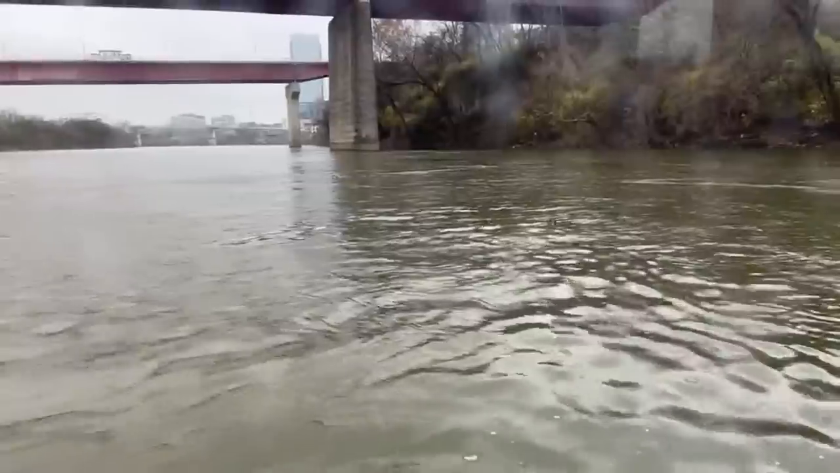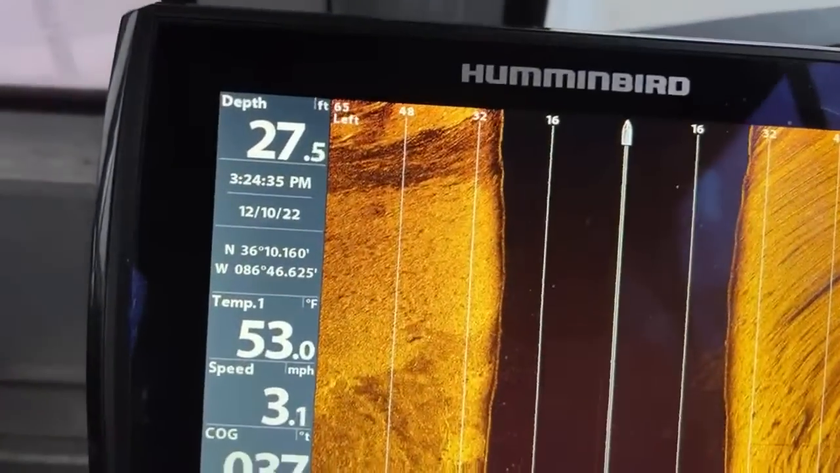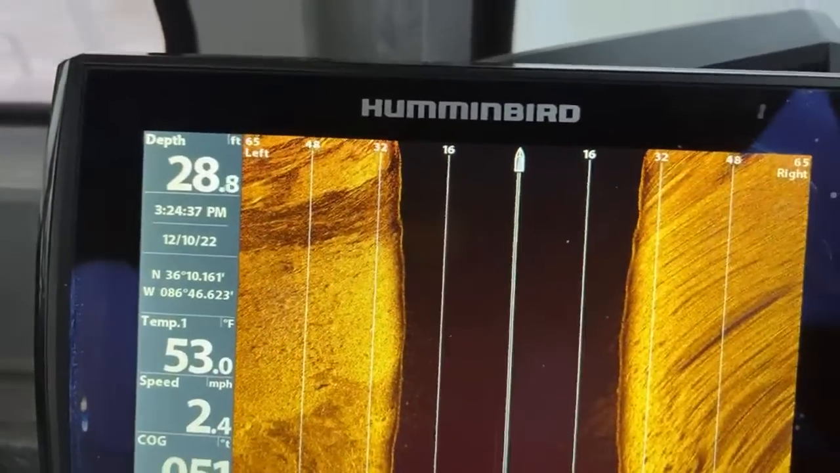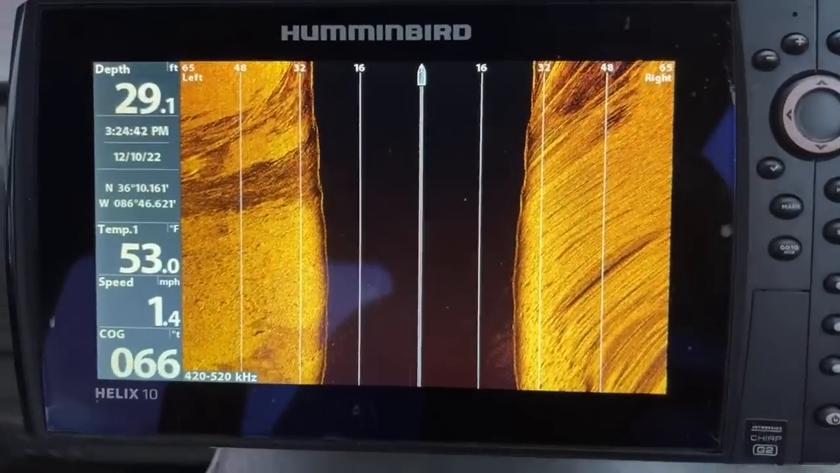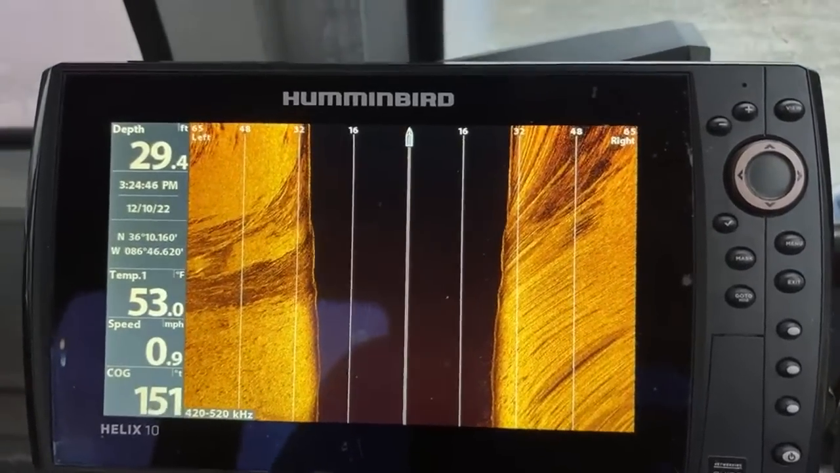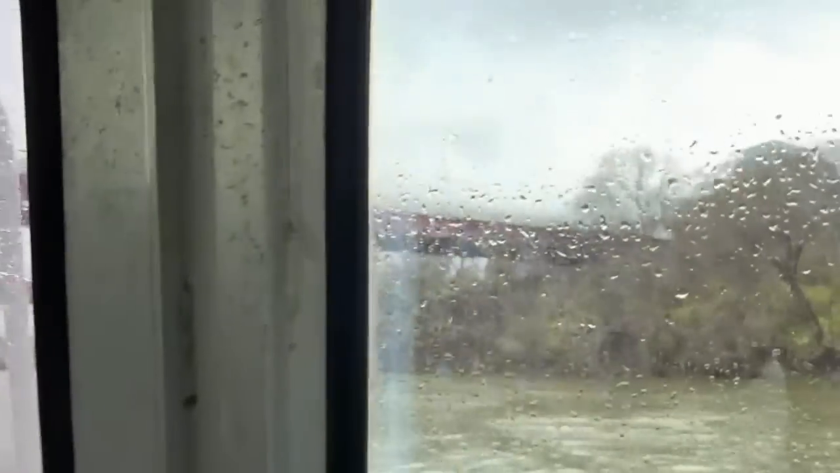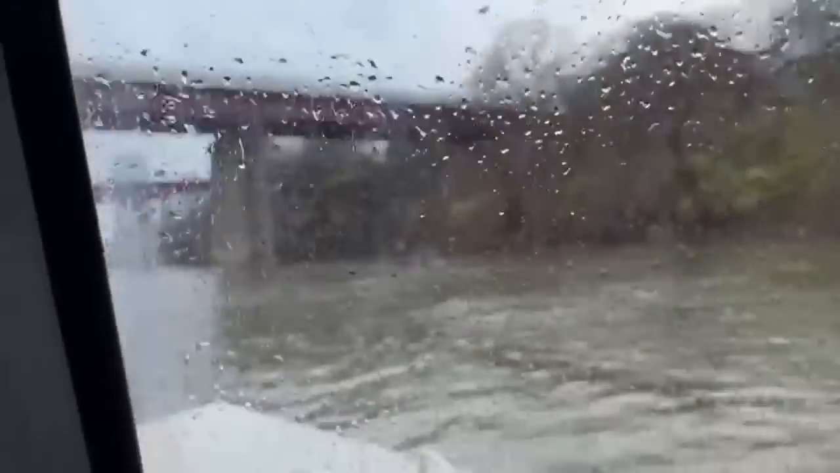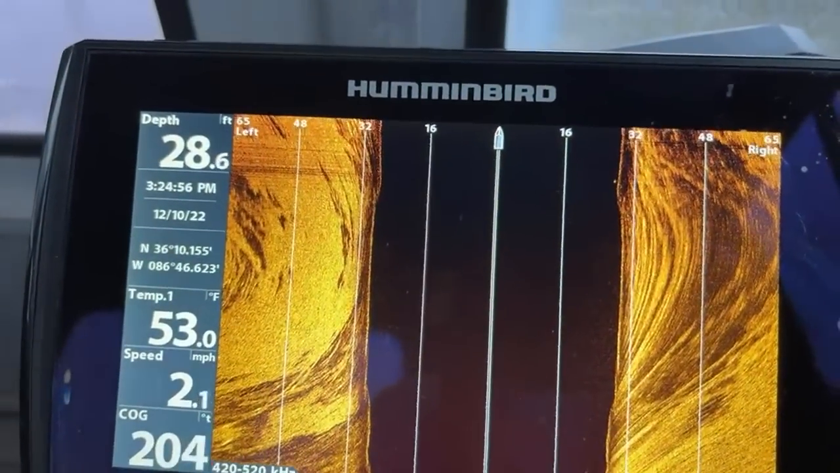We're actually turning around to check that spot right underneath that column there. We're going to check both sides of these. This is the 41 bridge. Oh, we need to check this and that bridge.